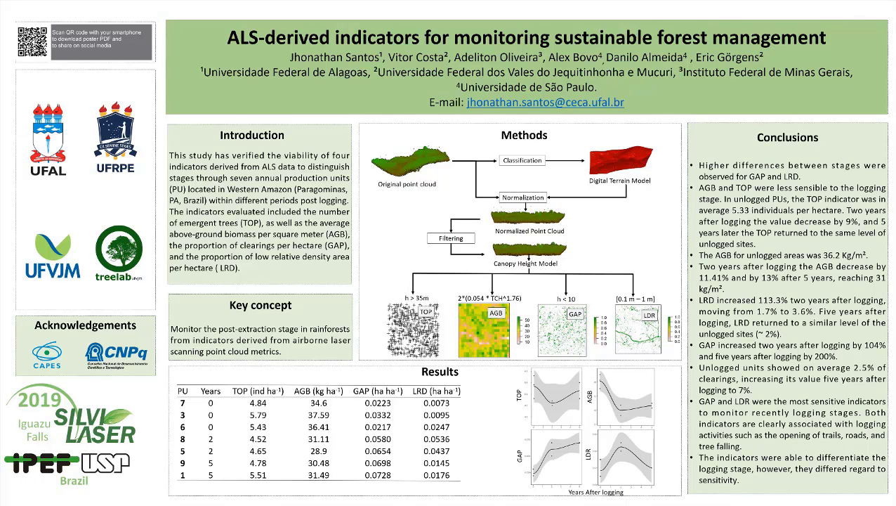7 annual production units, PU, located in the western Amazon, Paragominas, Pará, Brazil, were classified into 3 groups based on logging stage: non-logged, 2 years after logging, and 5 years after logging.